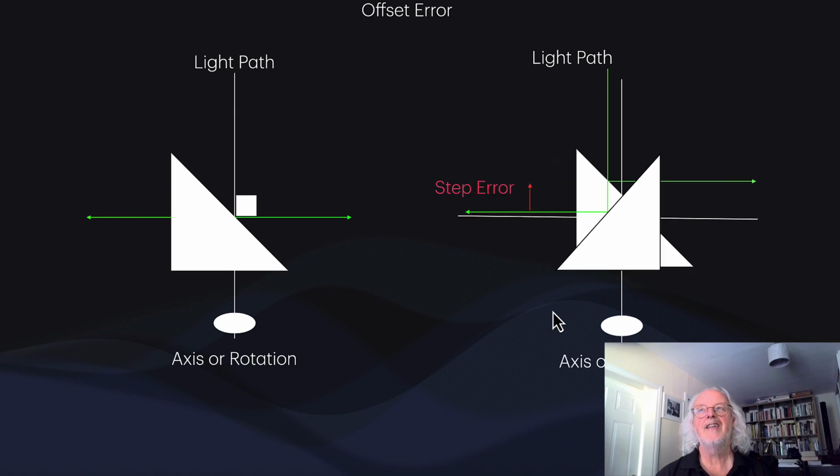The next one is a bit more dramatic, and this is what we call a step error. So with a step error, the light path comes in. This is the axis of rotation, so the mirror or prism is spinning around this point here. If the light path comes in and goes out, providing this mirror and this point here is not moving relative to the light path, it's going to come out at 90 degrees perfectly. However, if this mirror is rotating slightly out of axis, and the light path isn't hitting the rotational axis, what we will then get is this. At this point it comes out here, and as we rotate it 180 degrees, it comes out here.